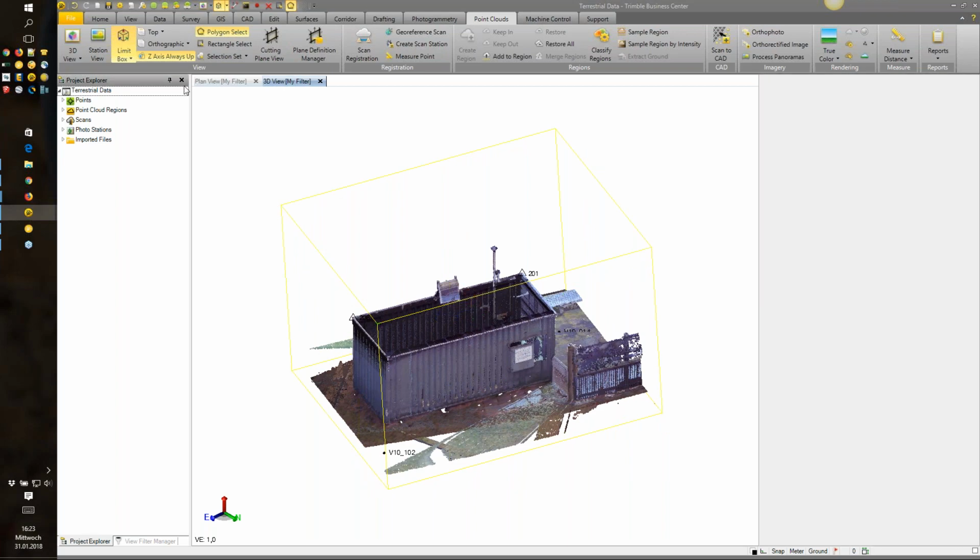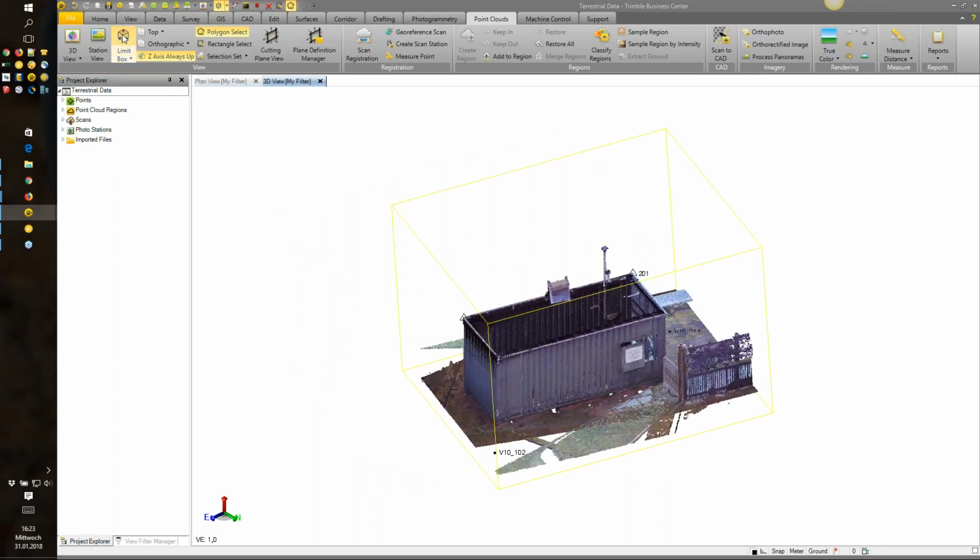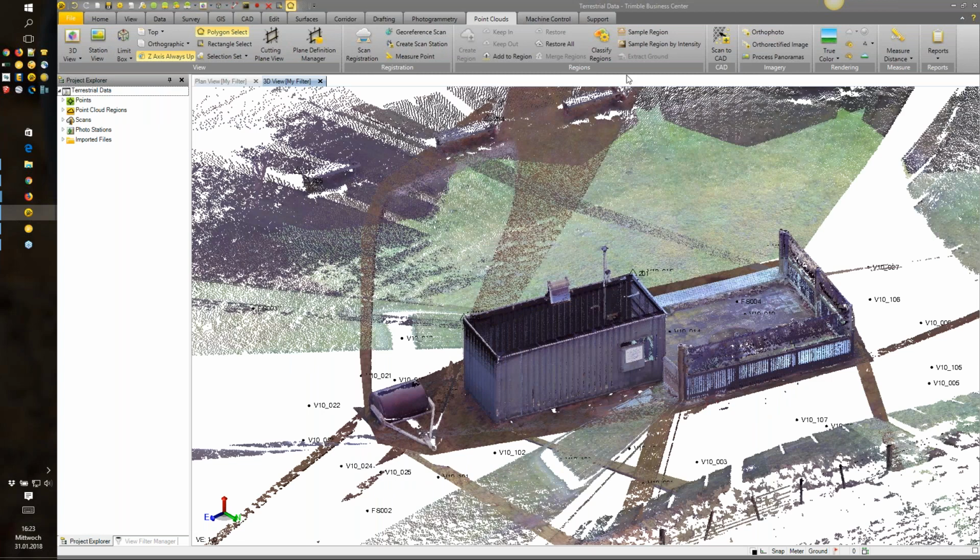I will close that one and go back to the imagery that we have on the right hand side here. We have the autophoto option, so it creates an autophoto based on the point cloud.